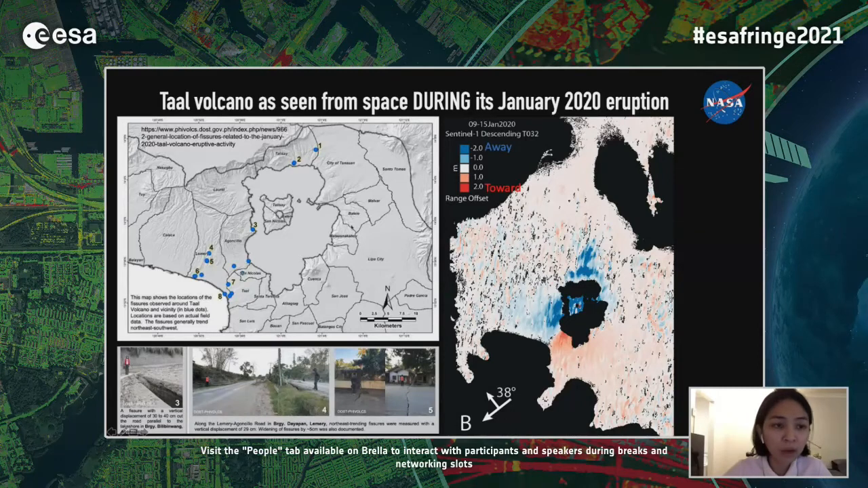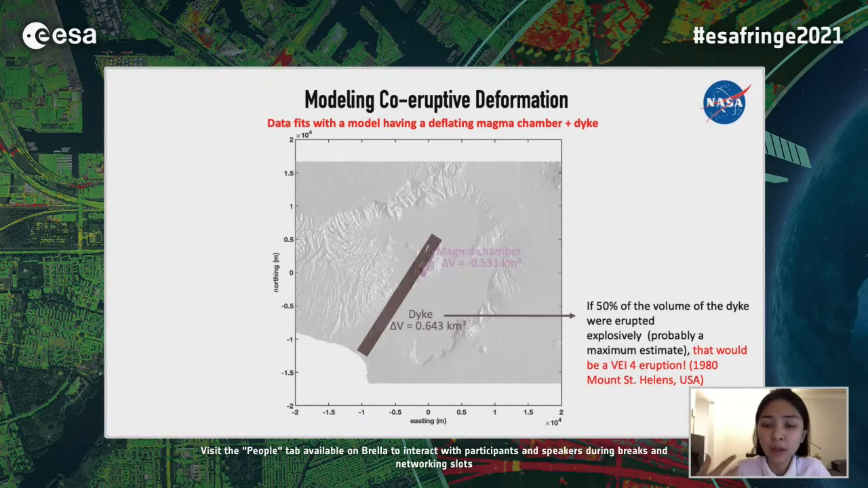This is the map provided by PHIVOLCS. These are the locations of the fissures that appeared within the region of Taal. So using the phase maps and the pixel offset map, we modeled the co-eruptive source of deformation, and we found that the magma reservoir actually lost a volume of roughly 531 million cubic meters, while 64 million cubic meters of dike volume was laterally emplaced.